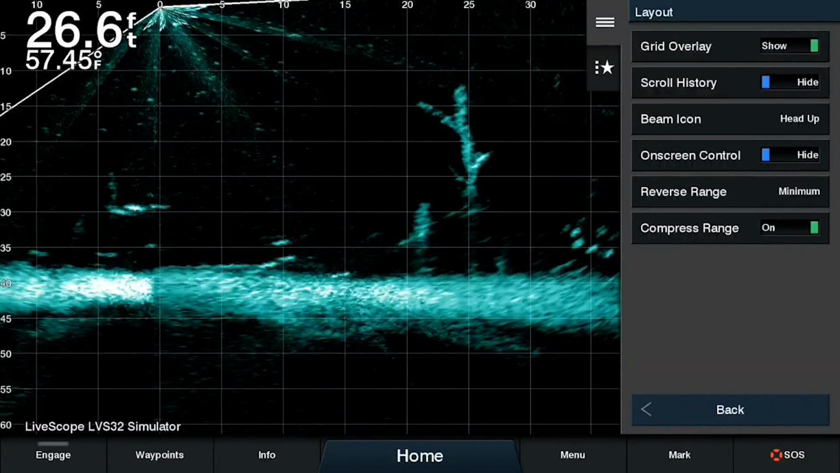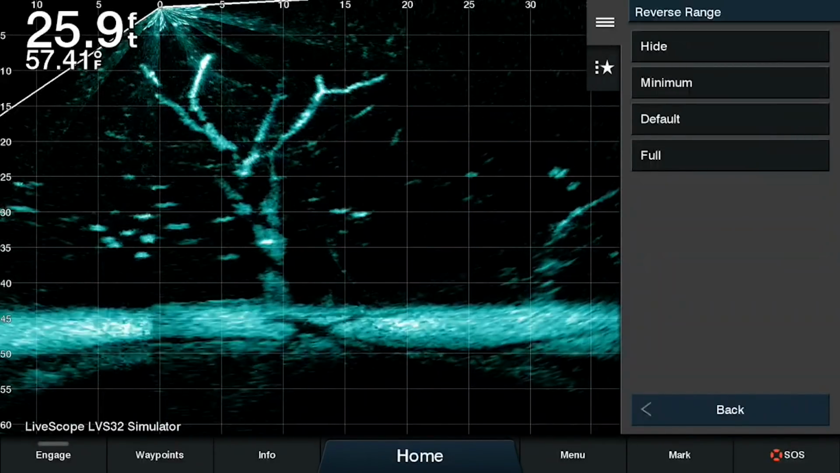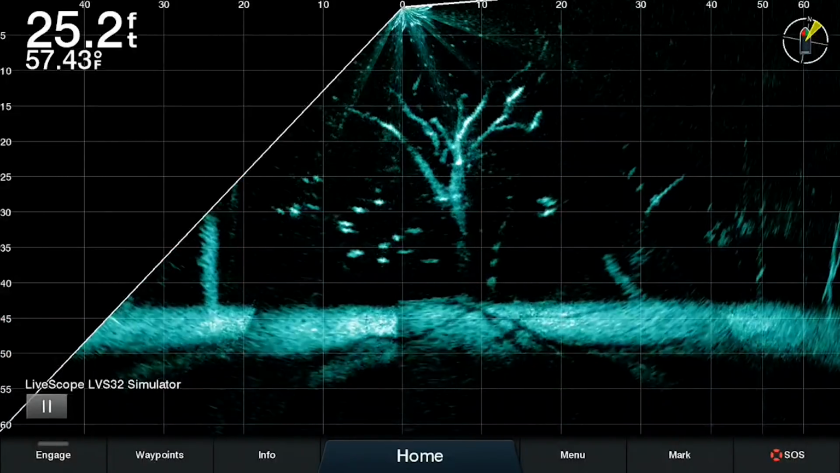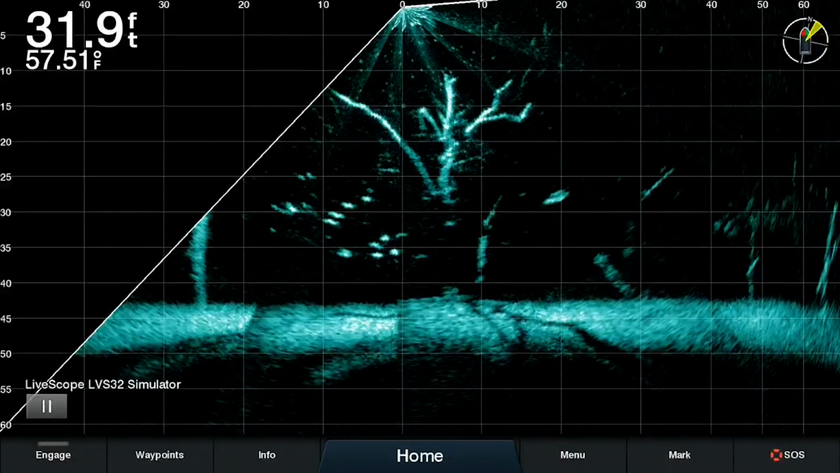And this is now on the minimum setting. You can see it moved it back a little bit, and then the full setting here will allow you to view completely behind you what the transducer is picking up. In this case, about 43 feet of water, almost a little over 30 feet behind the boat.